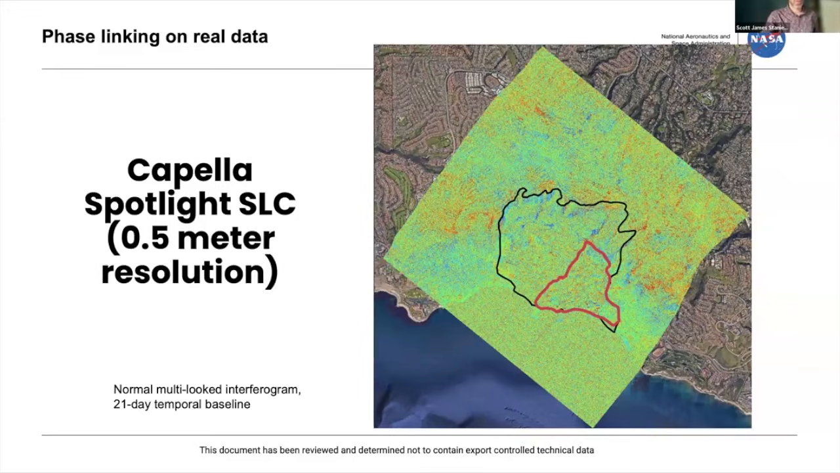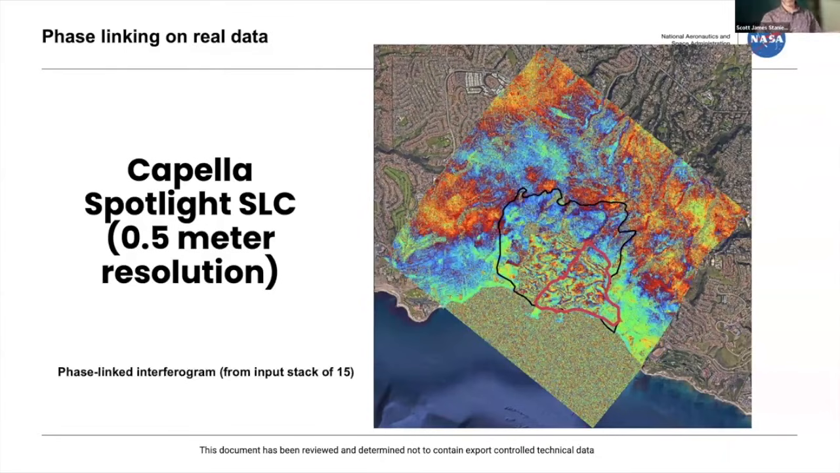Even after 21 days, for the shorter wavelength, the X-band starts to look very noisy. But if I take 15 SLCs and run phase linking on them, that same interferogram looks like this, and so it's actually pretty immediately usable. You can clearly see the still-moving area, as well as how it has changed, because these polygons were made from 2022 or 2023, and this was taken at the end of 2025. We're in the year 2026.